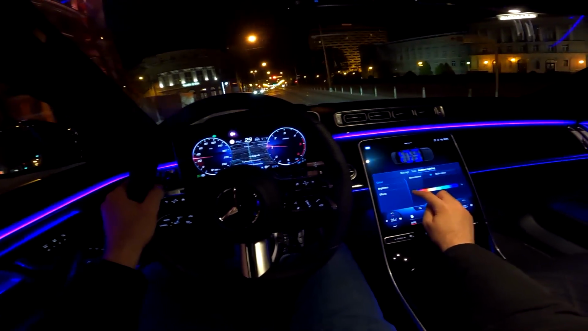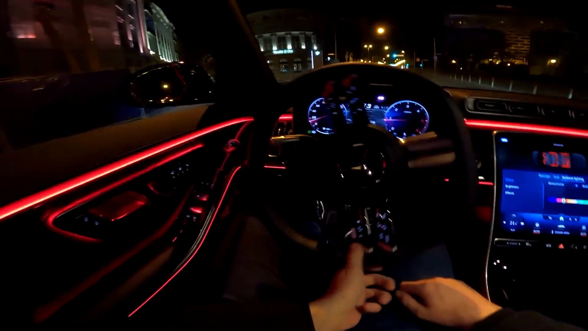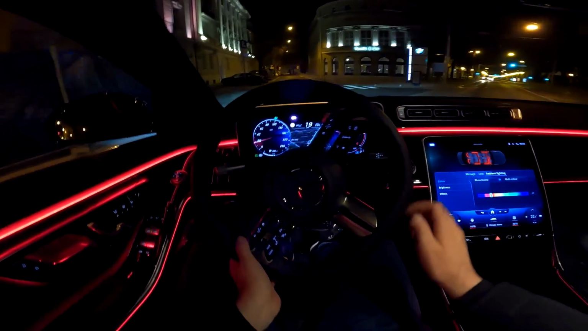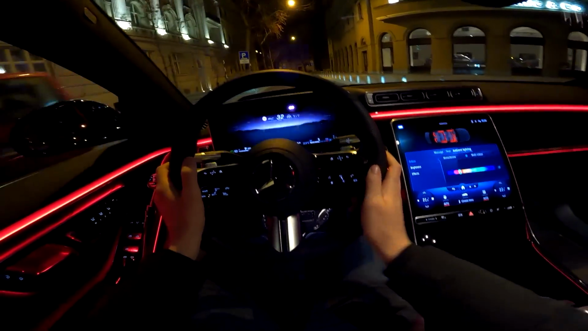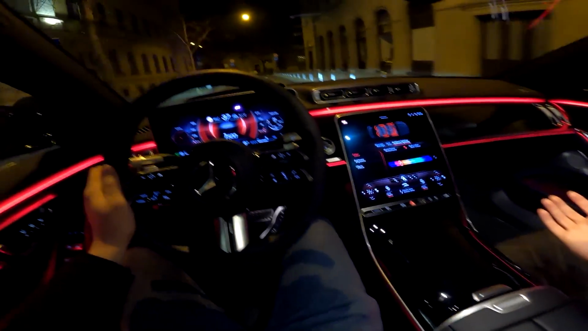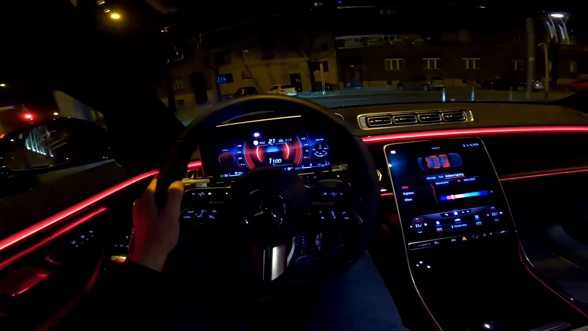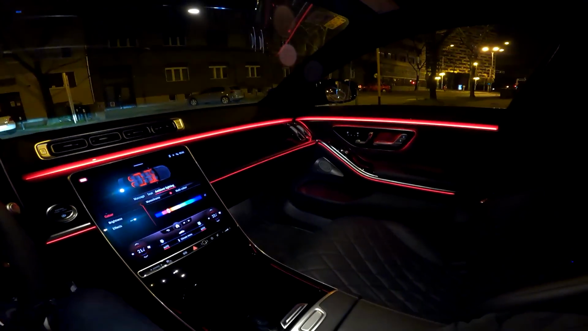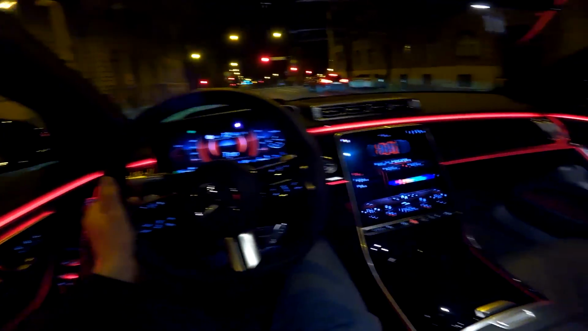Anyway, so blue is my favorite, as you may know, but I think that red also suits this car, especially the combination of red with the sport screen. Look at this. Okay, we are clear to go, and the angle of the steering is just so impressive.